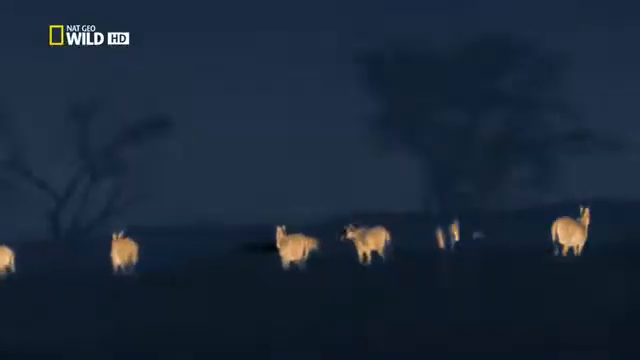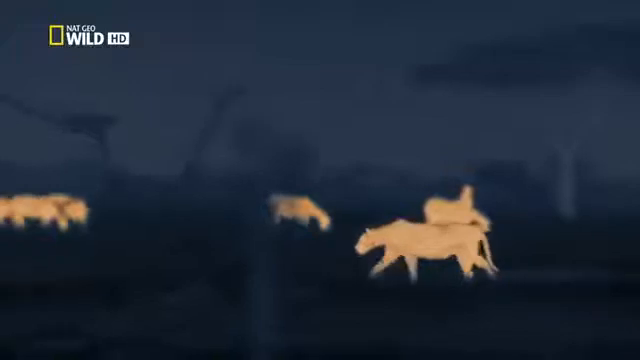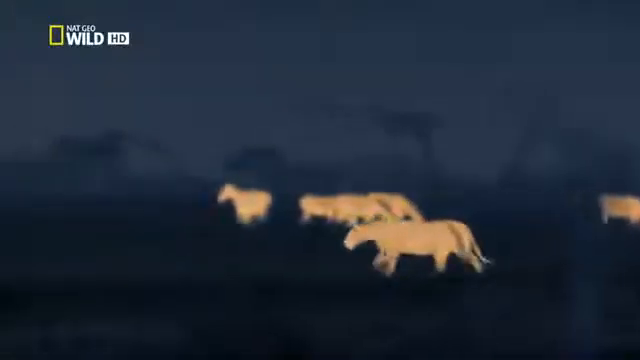The sound of the herd draws one of the lionesses closer. The limping zebra is falling behind. But tonight, the lioness would have to be within 6 meters to see it. Zebras are all around. Yet the zebras have no idea there is a predator in their midst.